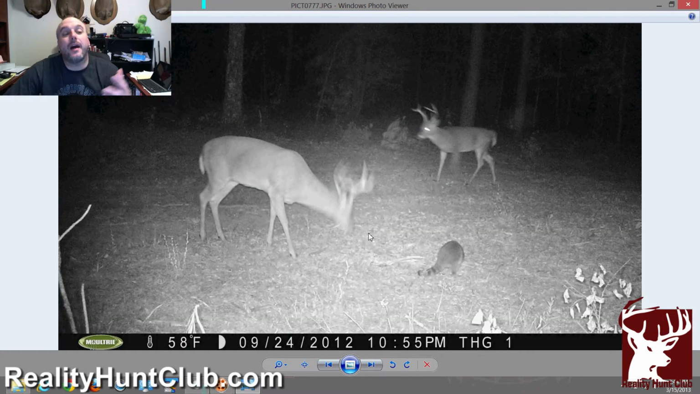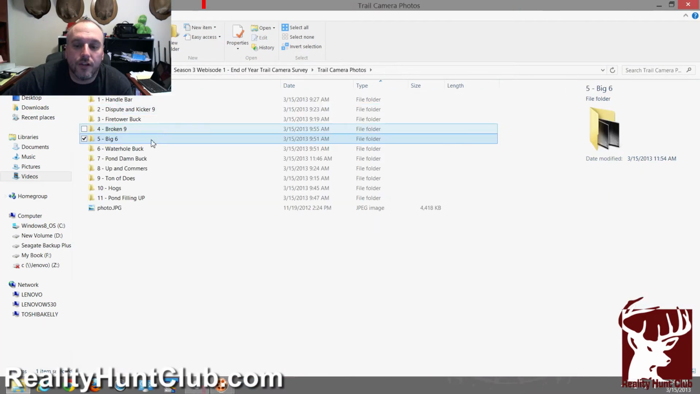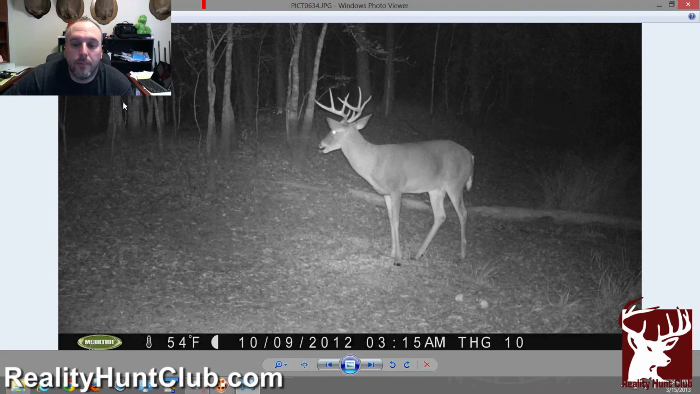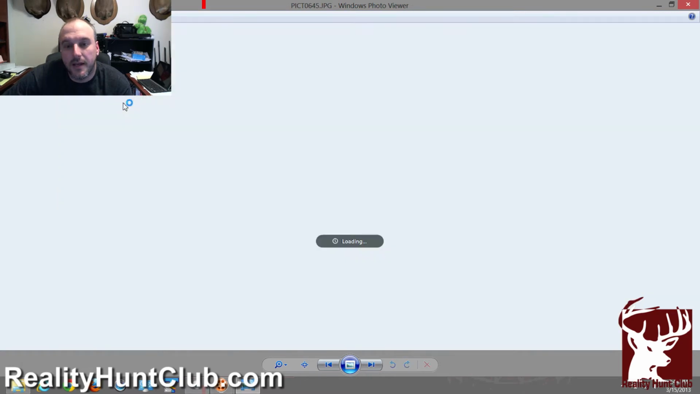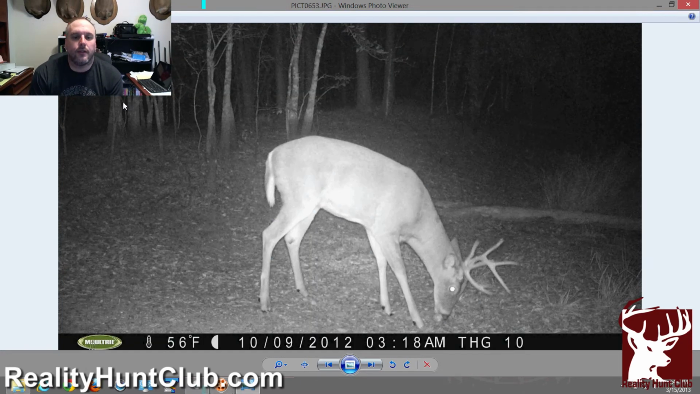Now the road crosses right there, so it's right outside of where this deer was. And I haven't got a picture of him. Of course, the pictures of him kind of dried up in November, so it makes me think it was the big six. Now, with all that said, these deer live around the roads.